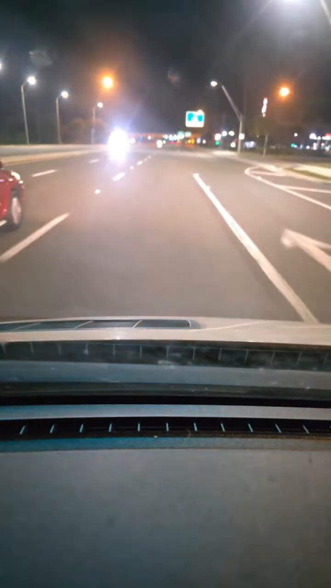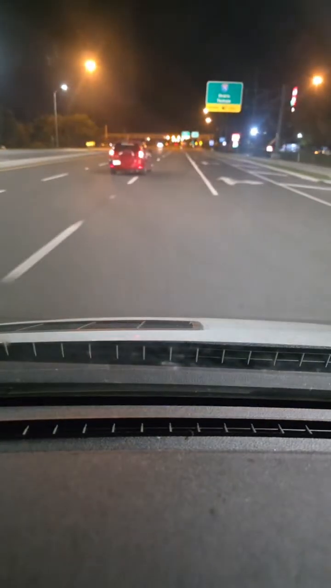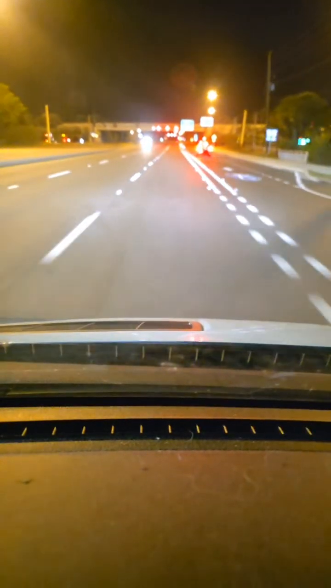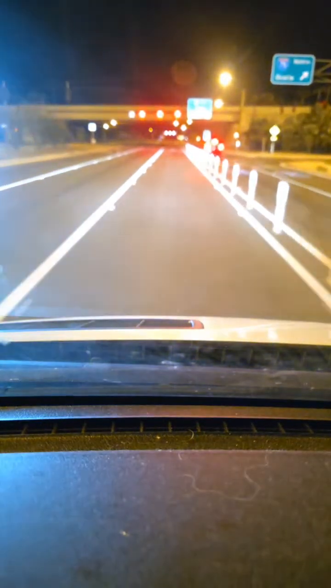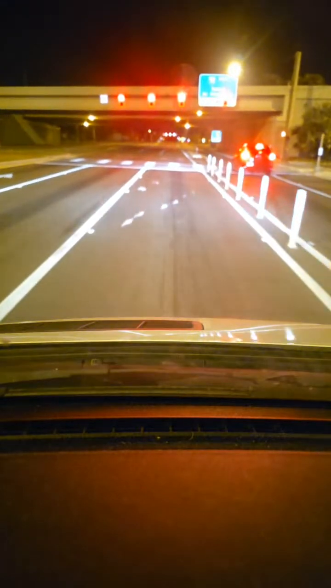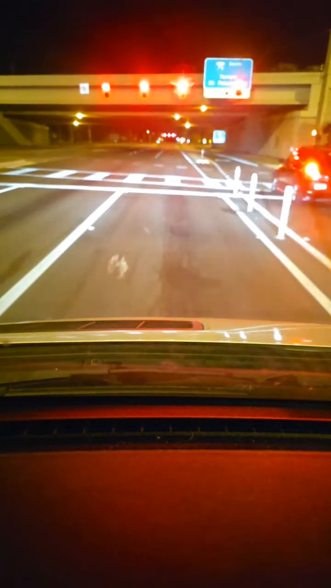Dude's too busy not paying attention. He almost hit me, that guy there in the red. See if he drives straight. He's gonna bob and weave again.